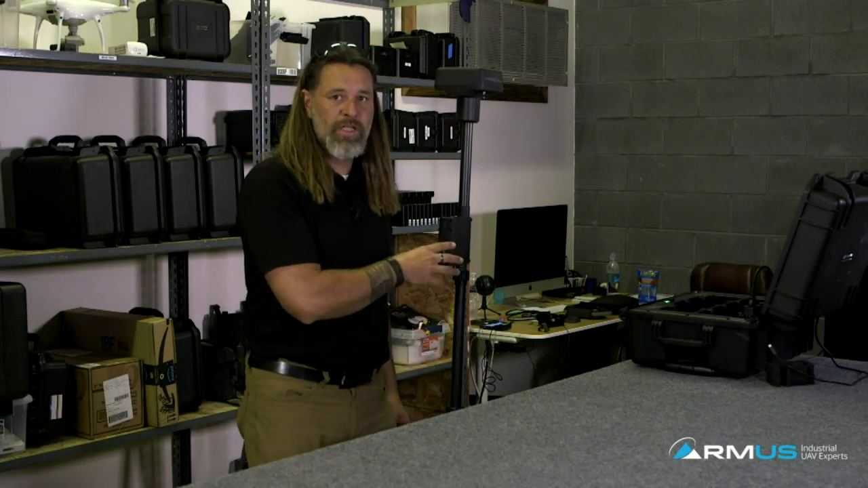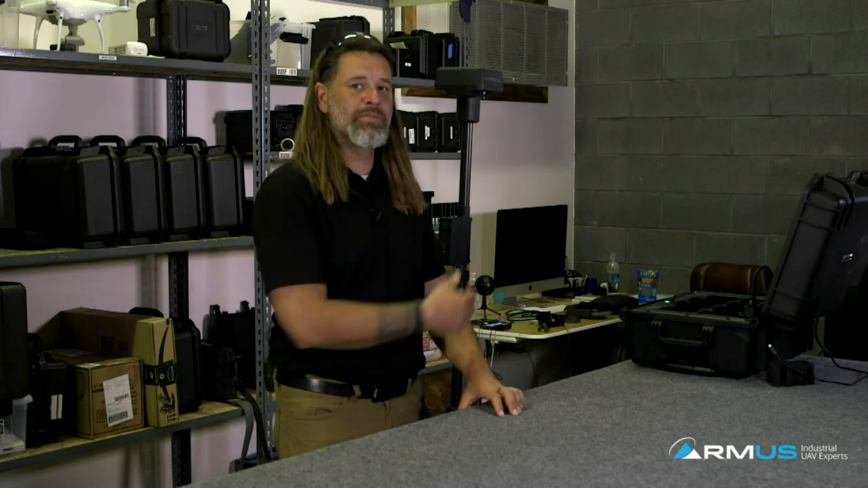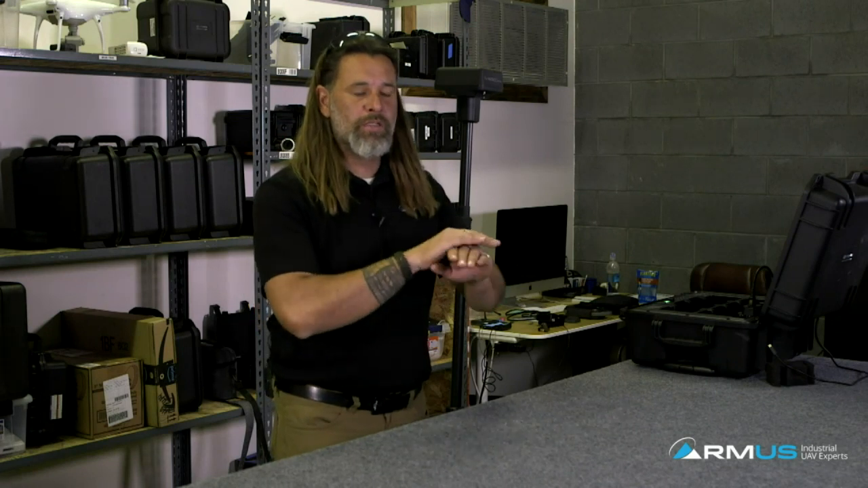How that information is transposed into the H20 is unconfirmed, because the H20 again is not really optimized for mapping. So I'm not sure if that's going to help you at all. But as far as flying the machine, 110%: the altitude holds, the directions, the precision flying, absolutely. That thing works absolutely fantastic.